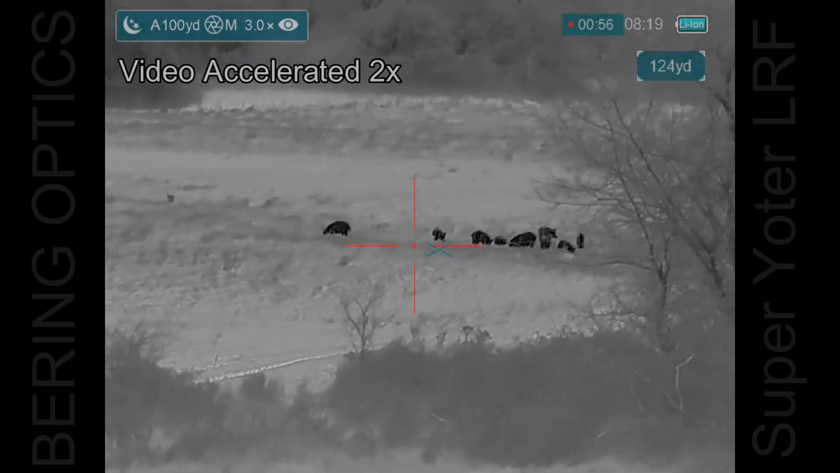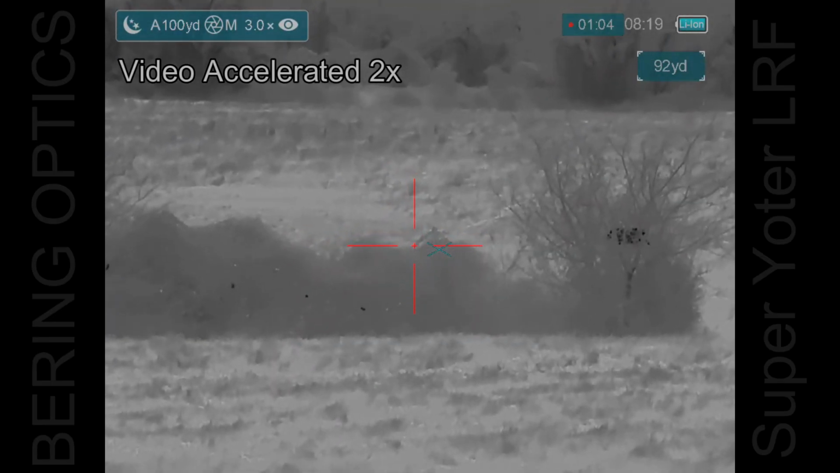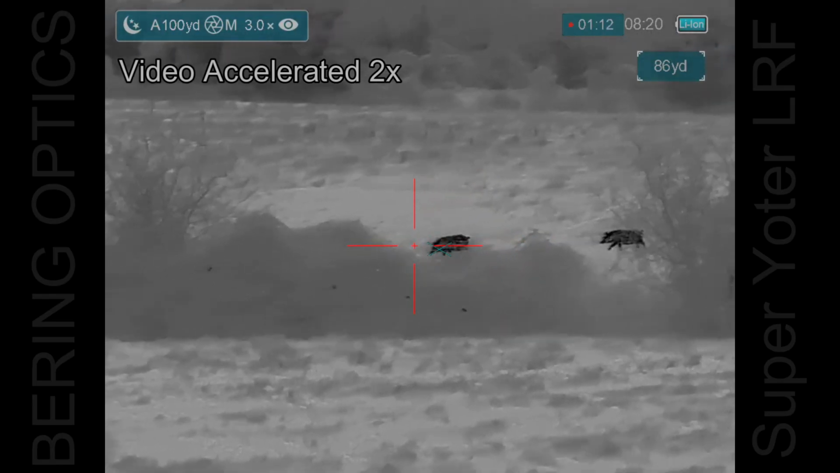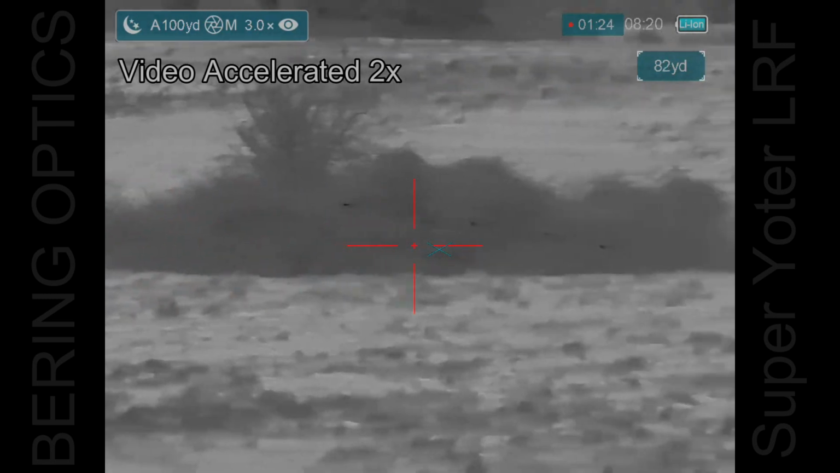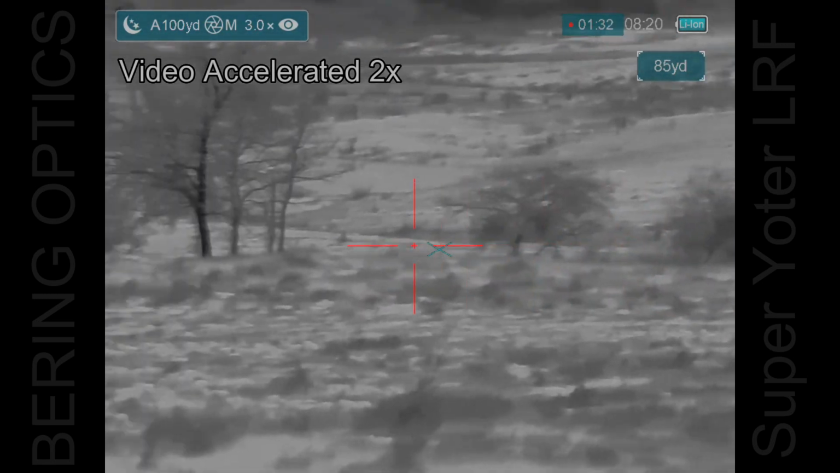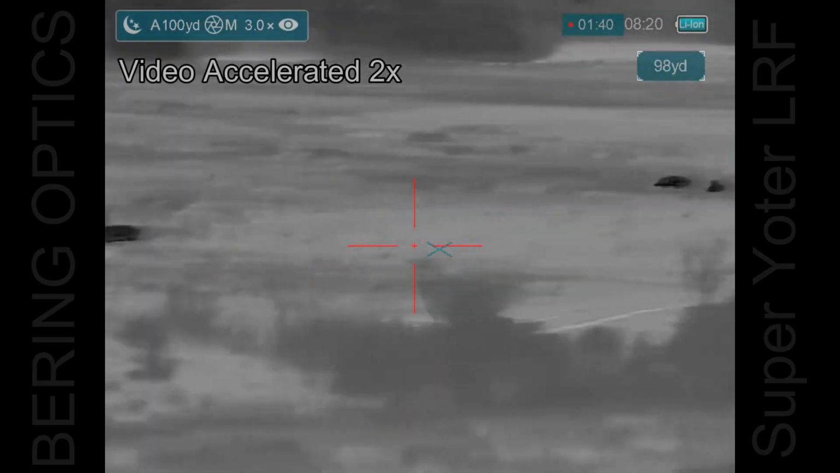And so for the next couple minutes, I'm trying to decide what I want to do. I can try to move down and flank the hogs. I'd like to move to the left, but that'd put me upwind of the hogs, and that would be bad. And the hogs are stopping behind all the foliage right there. They could be going down into the creek. I'm not certain. They often use the creek for traveling across the property.